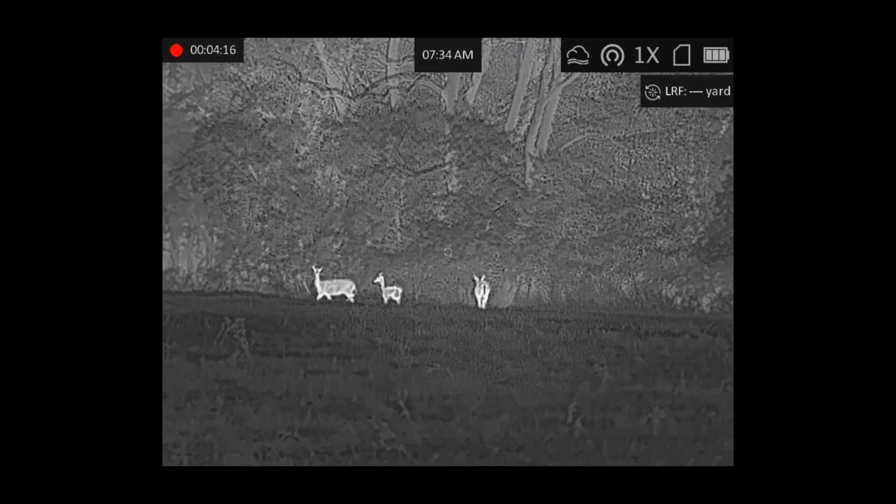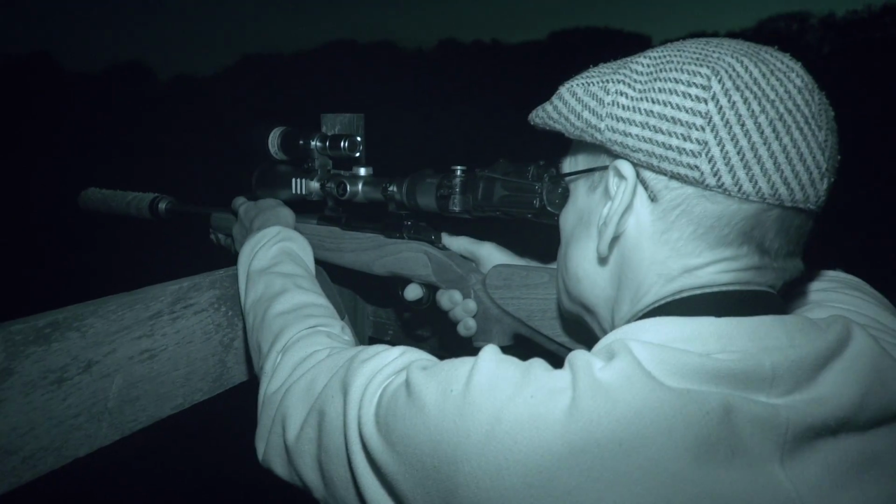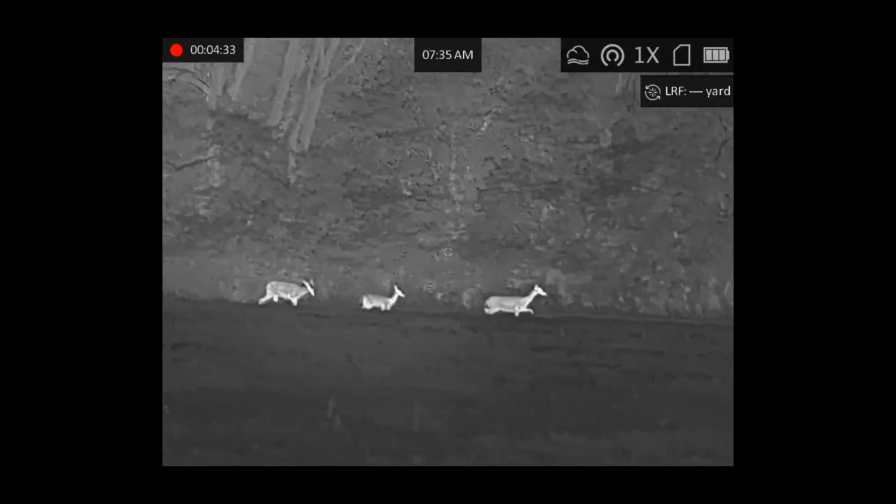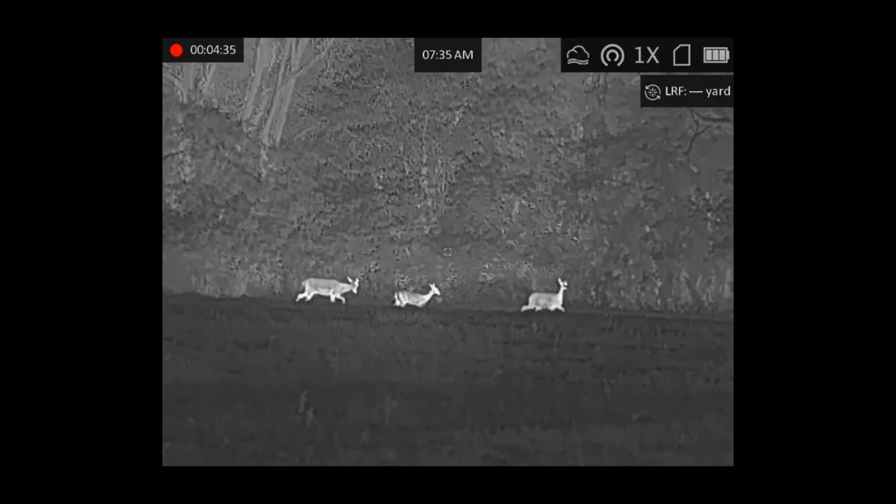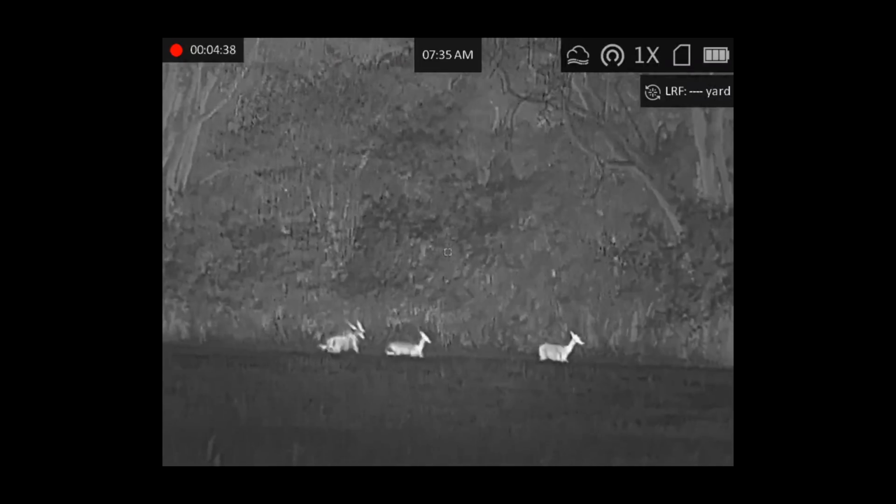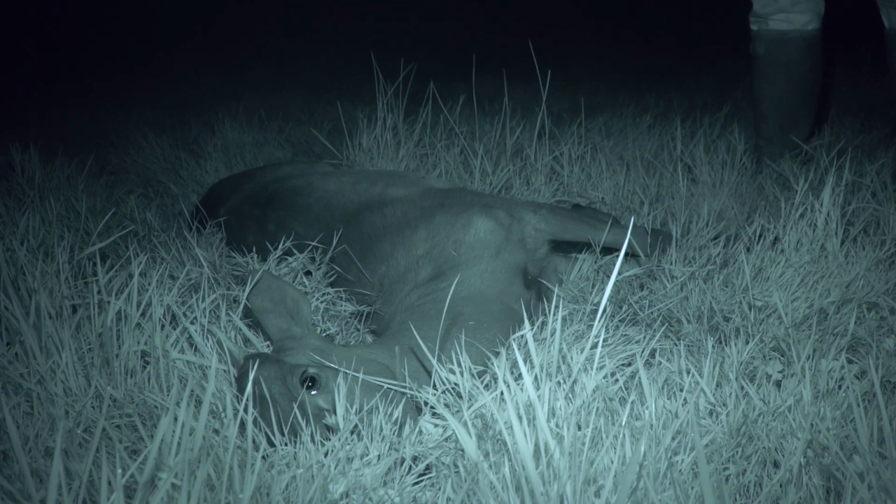The image quality means he can quickly identify the young buck in the group. He's shooting the same Sako 243 that he uses for fox shooting. Even at last light, the night vision scope add-on allows him to place the perfect shot. The 100-grain bullet takes out the top of the heart. The buck makes a short dash, then collapses dead on the spot.